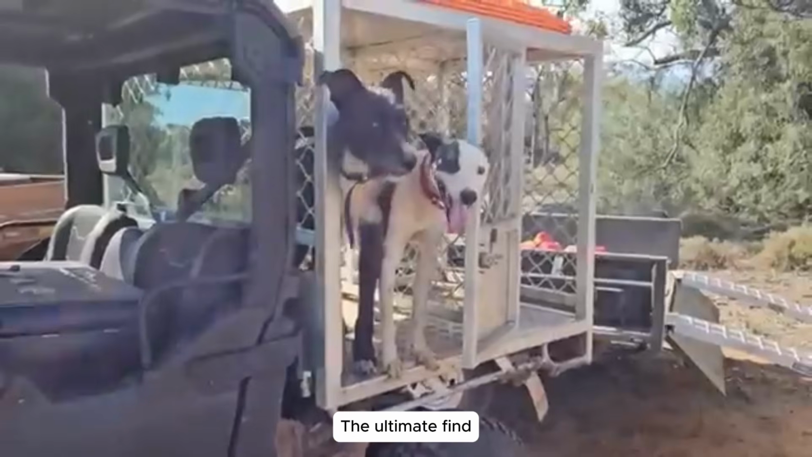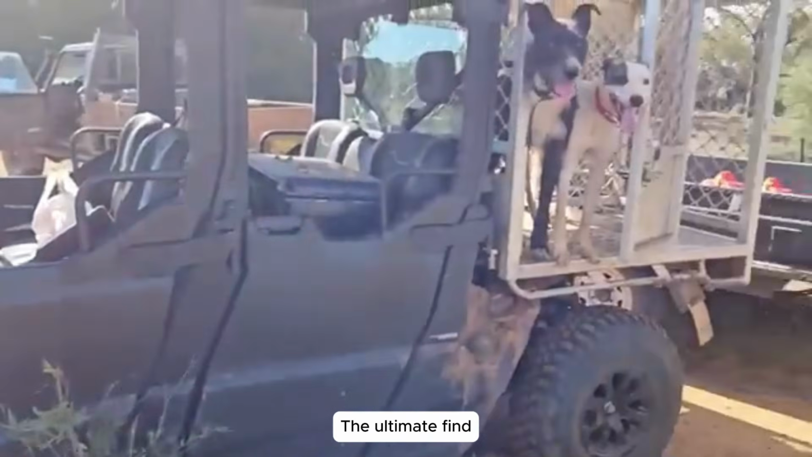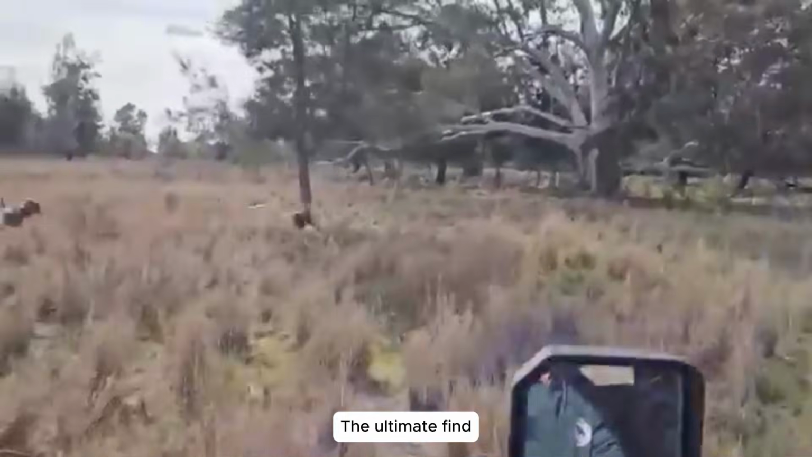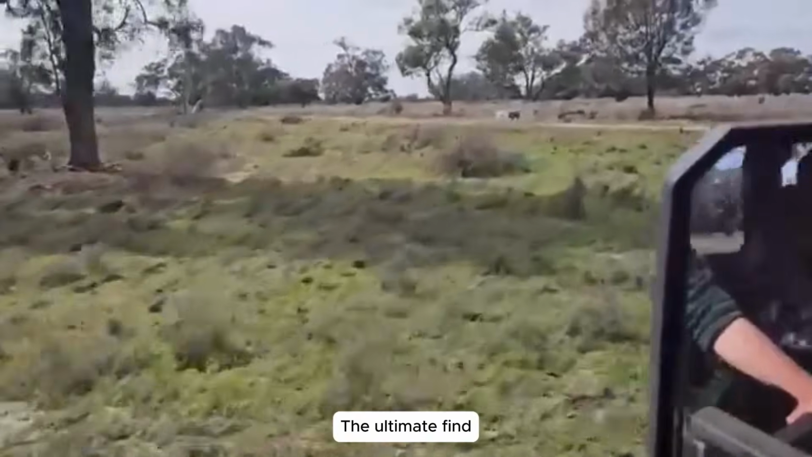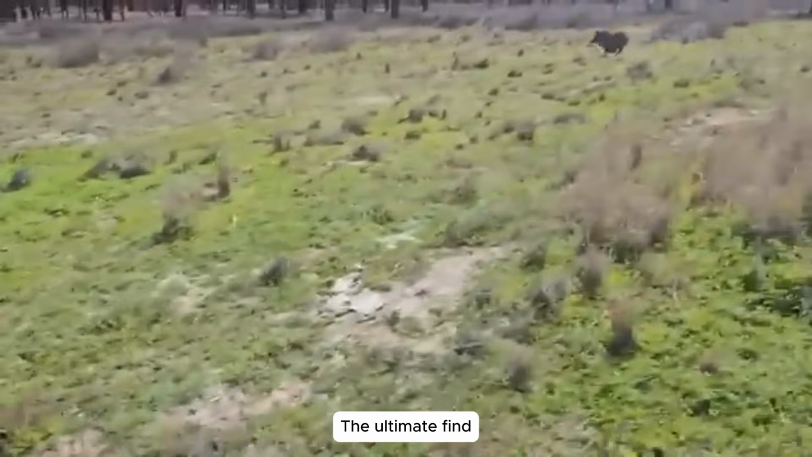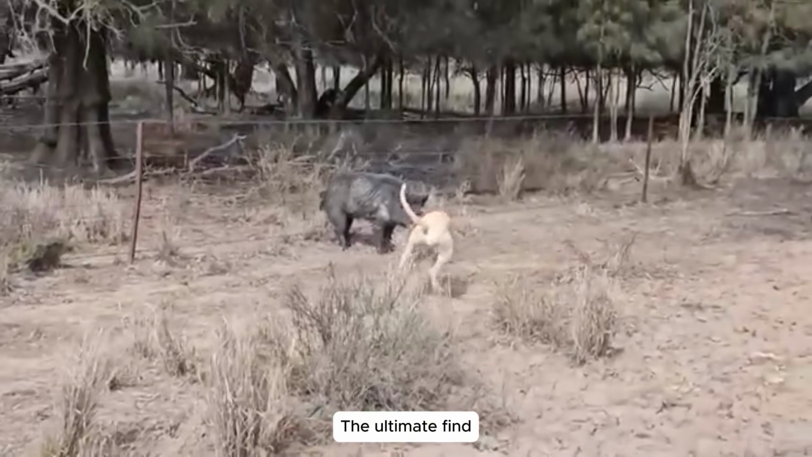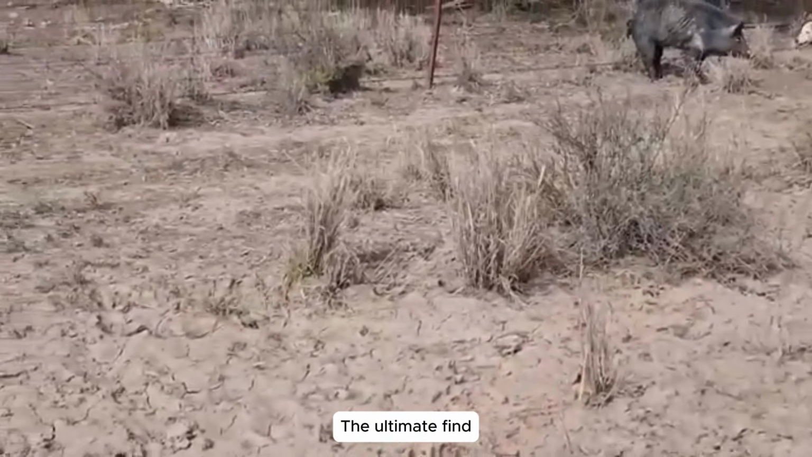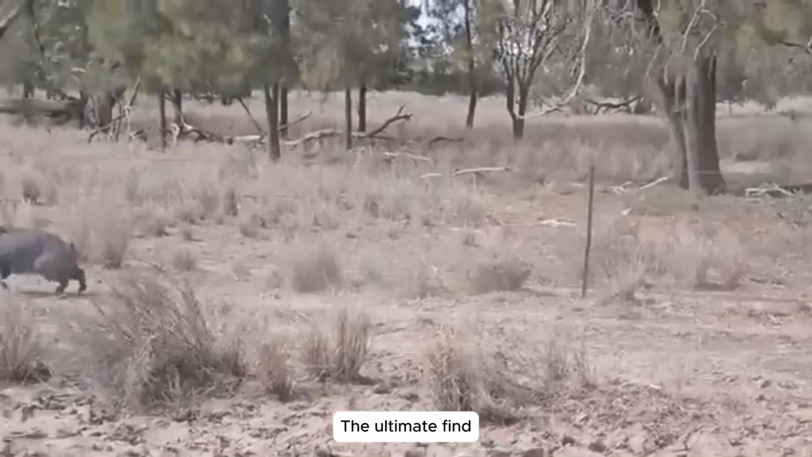Engaging a fleeing boar. Suddenly, the hound's frantic barks shattered the forest's calm, signaling a boar's desperate sprint. Tracking its path through the dog's relentless pursuit, I spotted it bursting from the bushes, charging across the lush field. With no time to spare, I raised my scope and fired. The shot struck true, dropping the beast mid-stride, a vital victory for our crops.